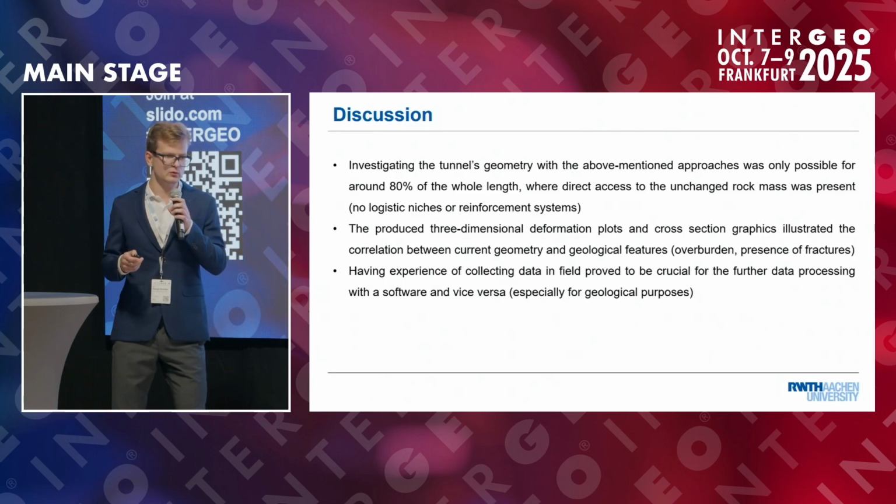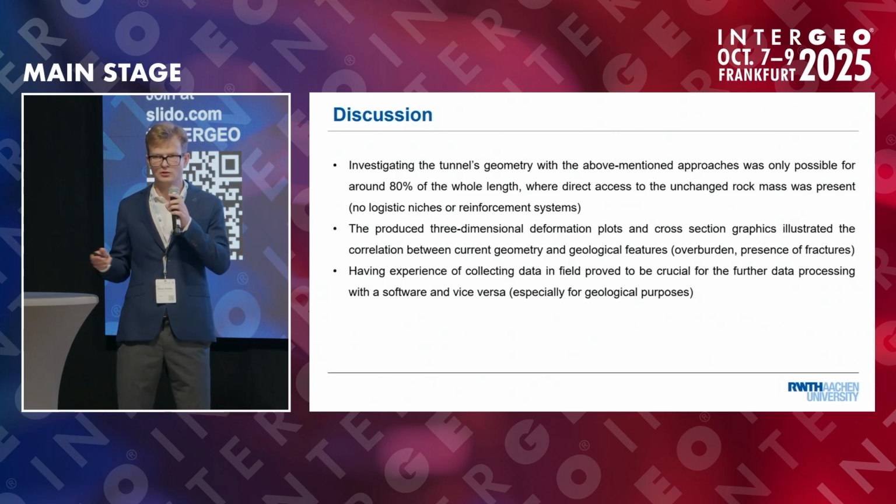So to sum up, we could only manage to investigate around 80% of the whole tunnel's length, because even in such a perfect object like the Bedretto tunnel, we don't always have direct access to the raw rock mass.